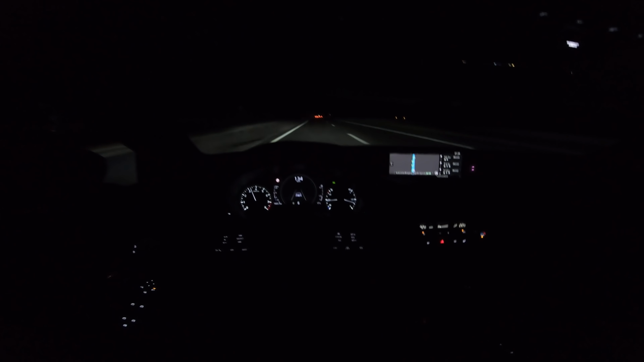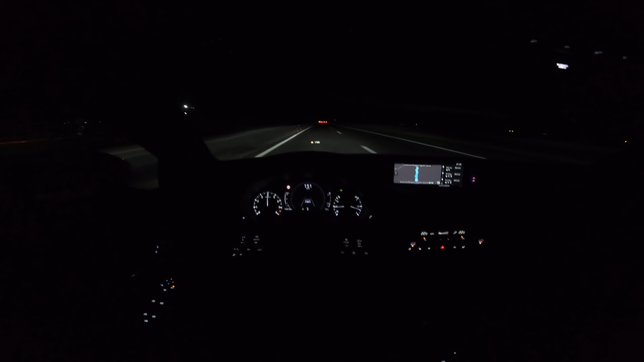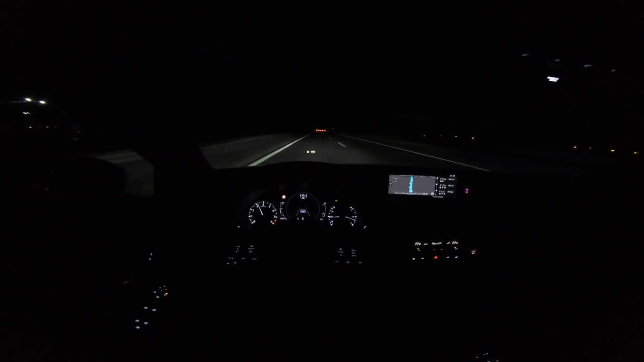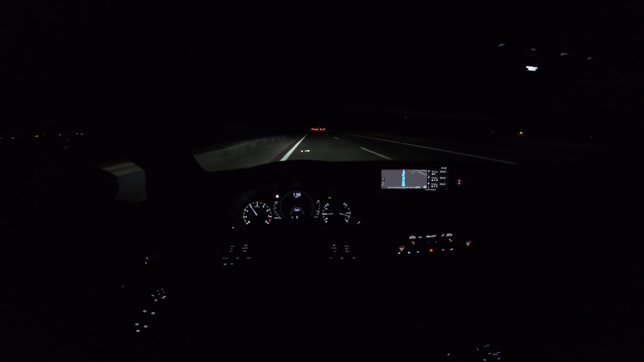Actually, gotta put it in 5th gear. Throttle to the, metal to the pedal. So 150, there's a lot of wind noise. 140.